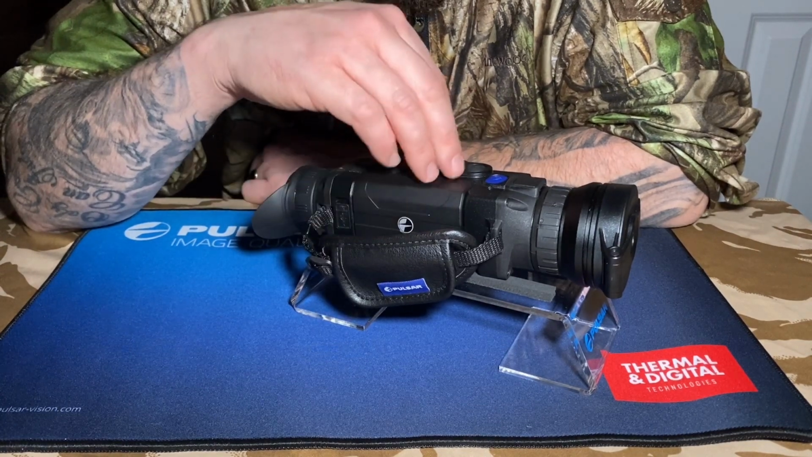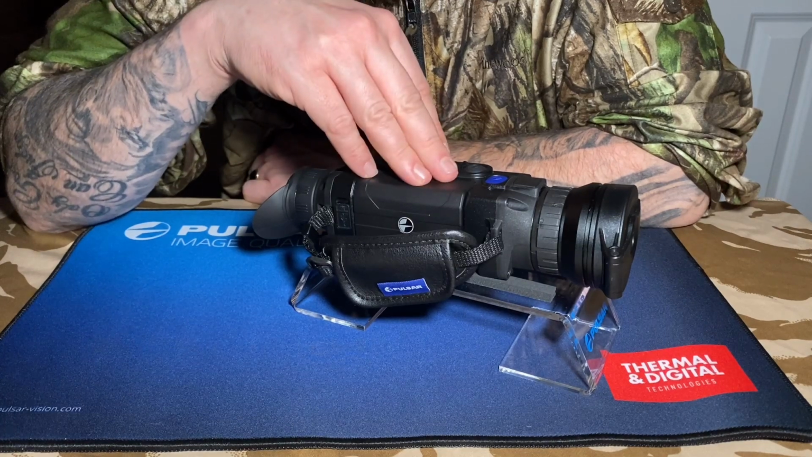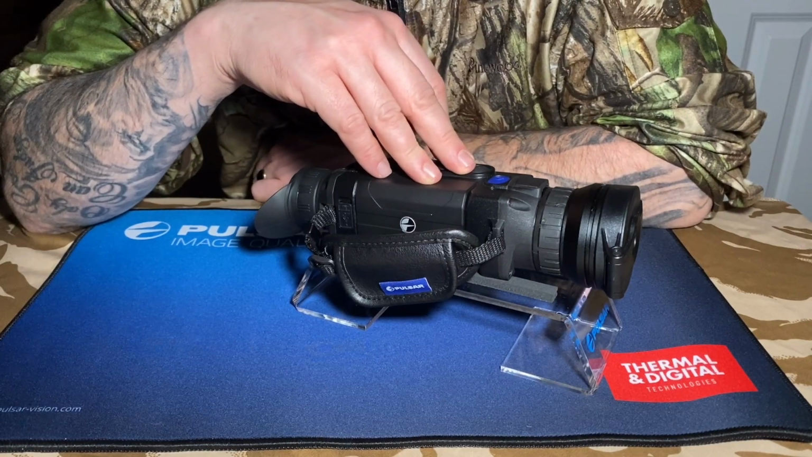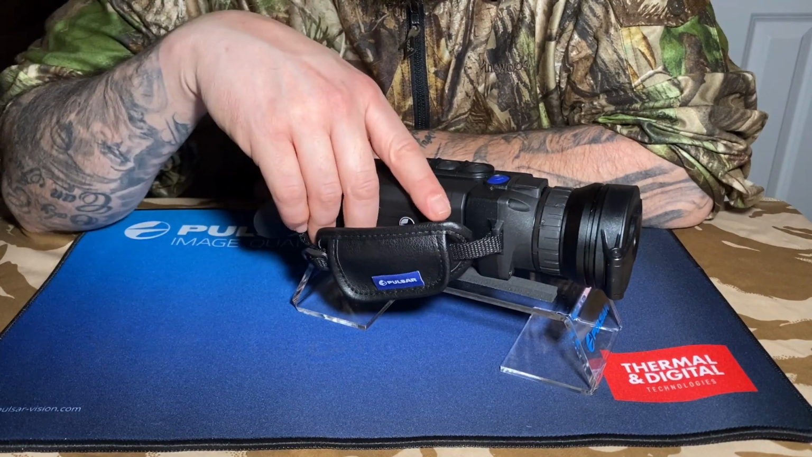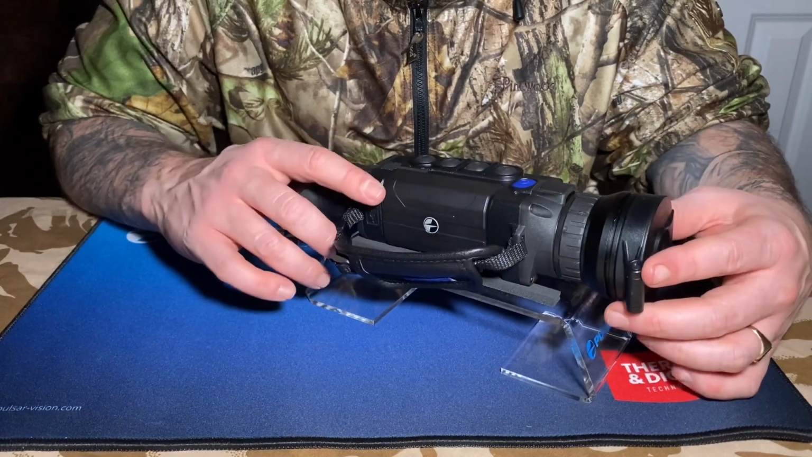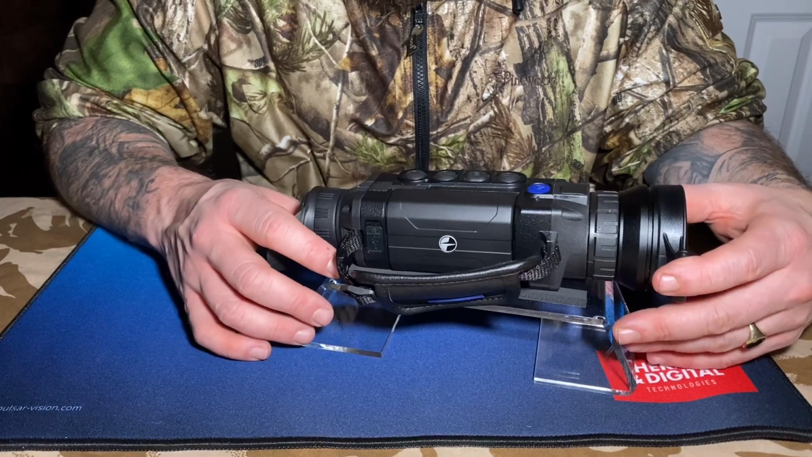But yeah, this is for any purpose, all the way from ratting, and that's from experience. I have took this out ratting multiple times, all the way through to deer stalking. Again, I have took it deer stalking multiple times, and it will do from one level all the way through to the next, and it won't skip a beat, won't break a sweat. It is incredible, absolutely fantastic piece of equipment. But you spend the money, that's what you get.